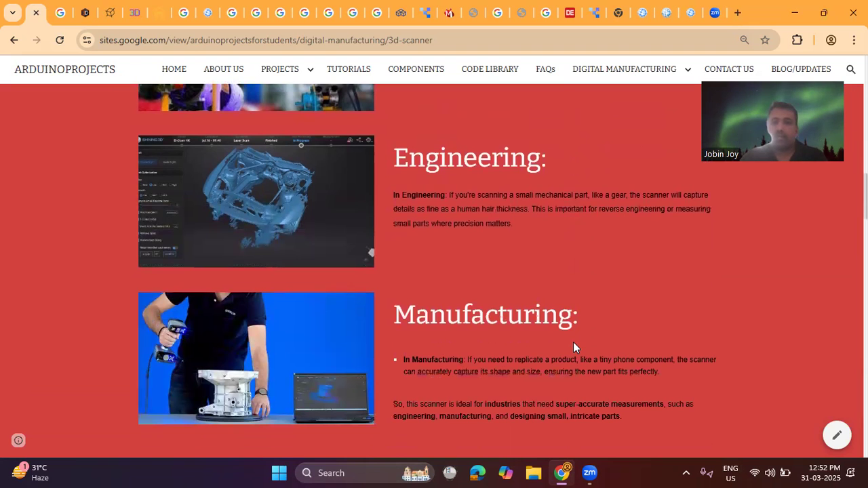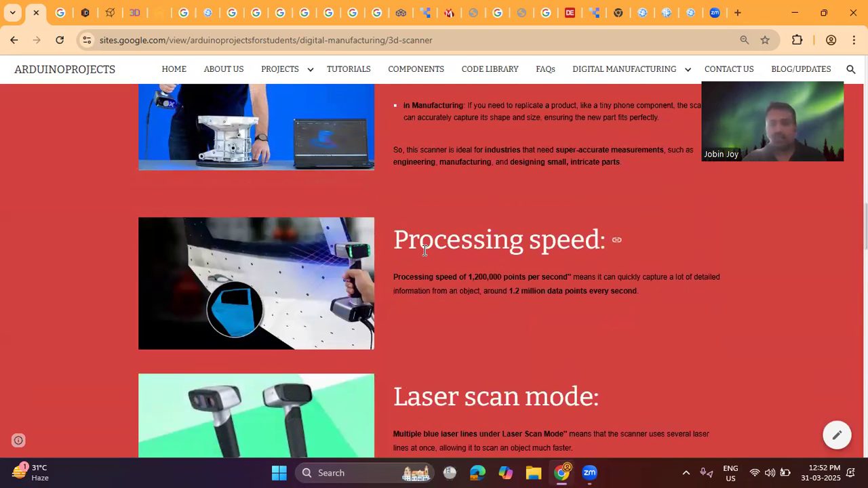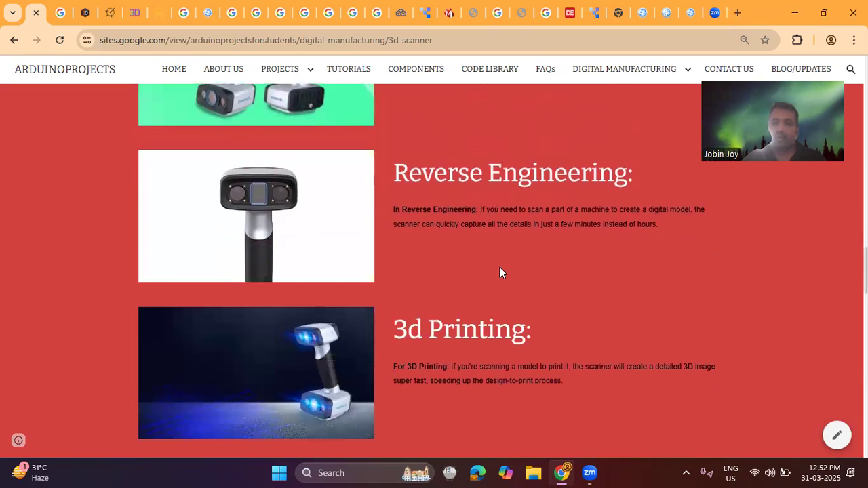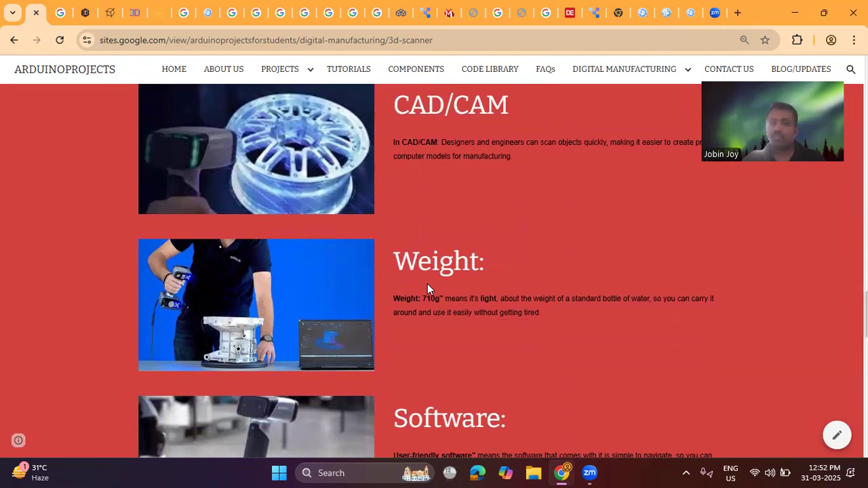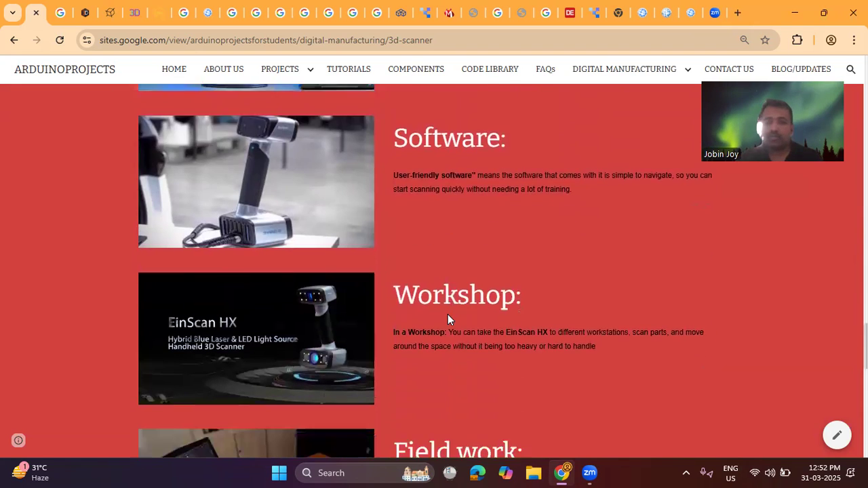This can be applicable in the fields of engineering and manufacturing. What is the processing speed of the scanner? What do we mean by laser scan mode, how can this be useful in reverse engineering, how can this be useful in 3D printing, CAD CAM? What is the weight of this scanner, which software is used, and is it user friendly software?